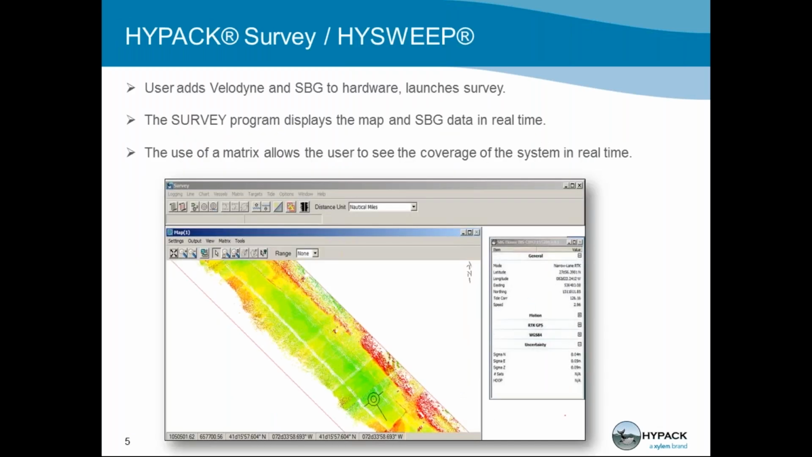Similar to setting up a hydrographic survey in HYPACK, you need to set up your hardware settings. For the LiDAR payload, our sensors are the Velodyne VLP-16 and an SBG INS system. So you would need to add those devices into your hardware settings and enable HYSWEEP, which is what you will use to collect data for the LiDAR payload.